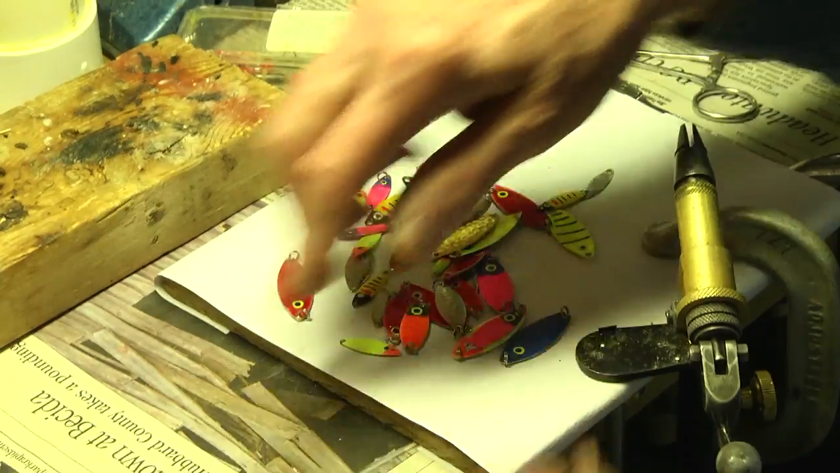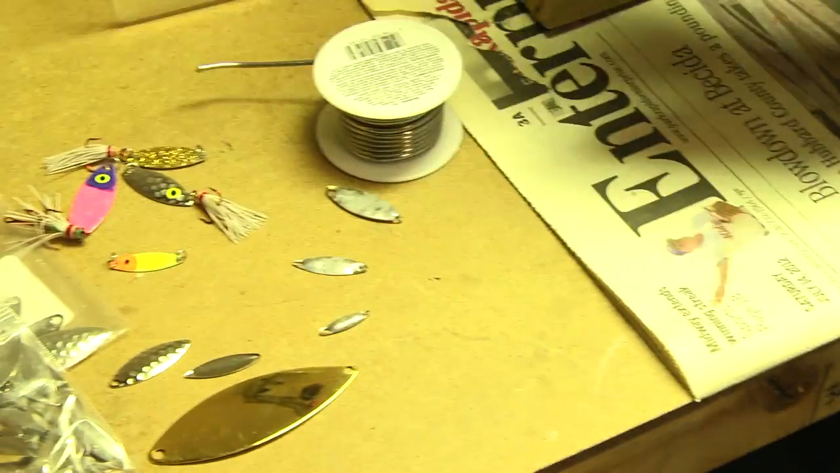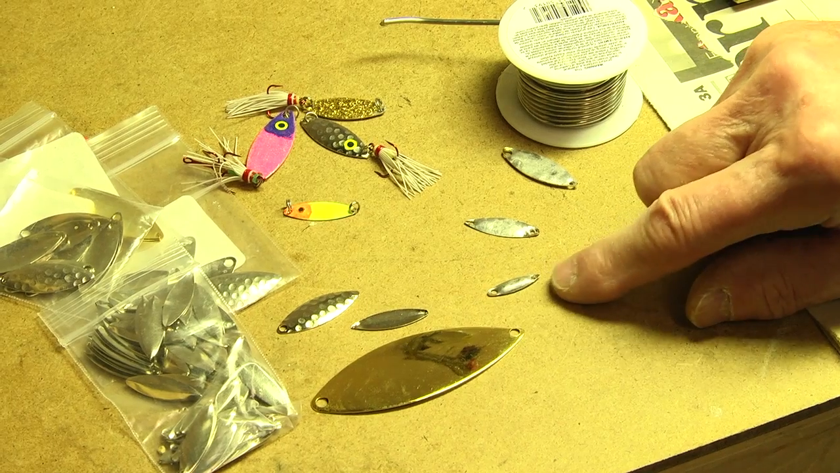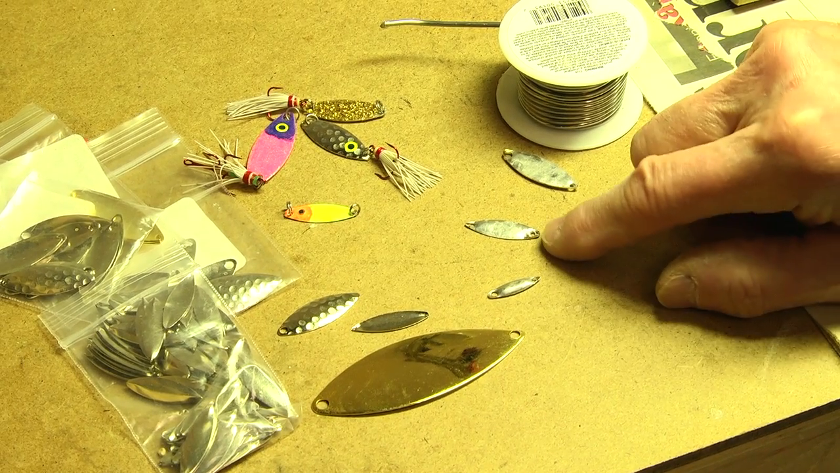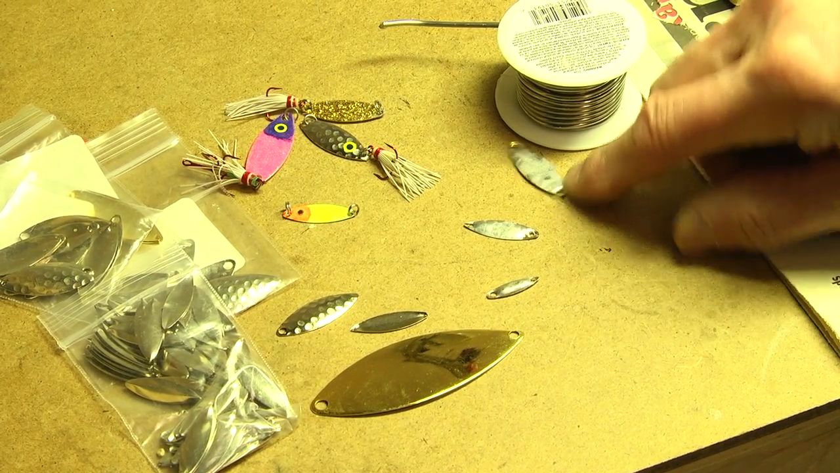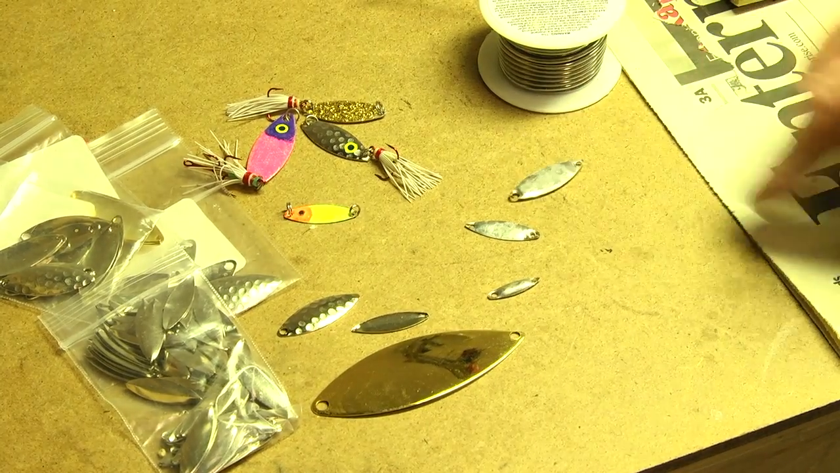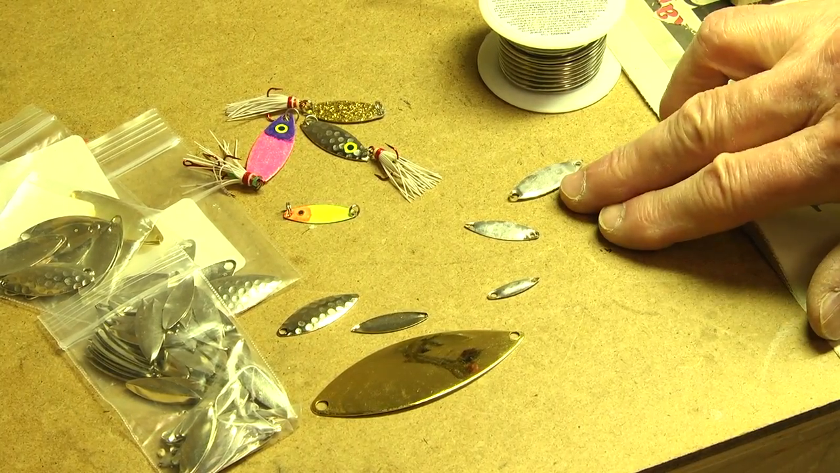There's all different sizes. What you do when you buy your spoon, you're always going to have one hole in it. You're going to have to drill the second hole. And usually I use a 16-inch drill bit to make the second holes in most of these. After that process, you got them. You're going to have to weight them, so you'll add solder to these.